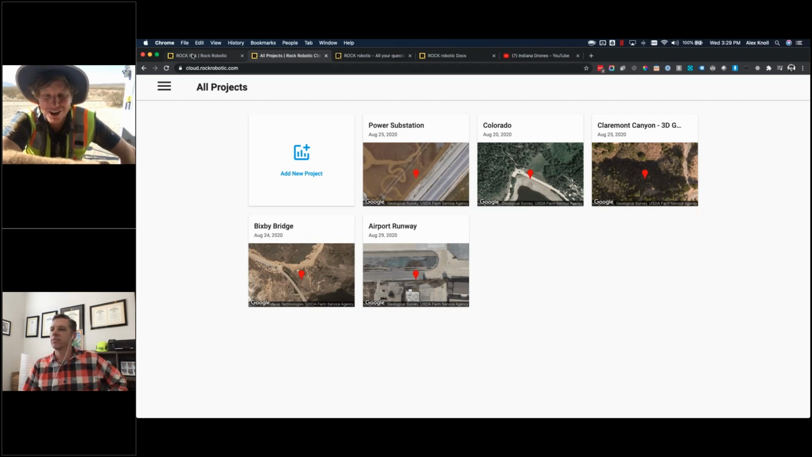So I don't know if anyone else is familiar with this, but I have hard drives and hard drives and hard drives strewn about my office, labeled. They have random names on them. I didn't make all of them.